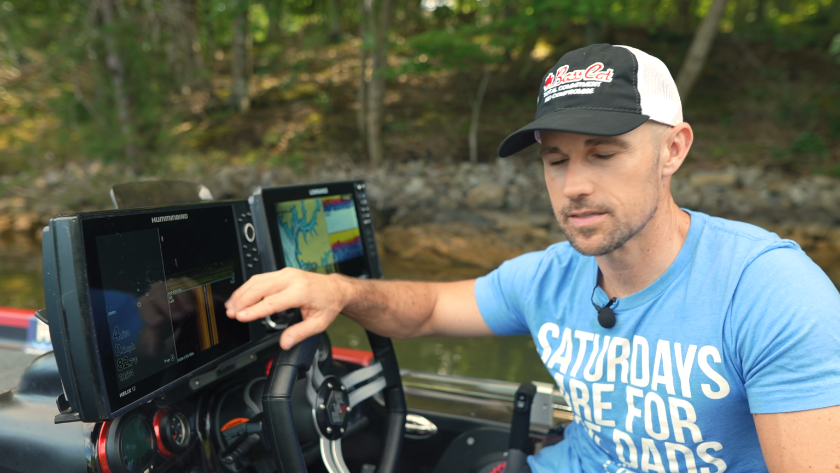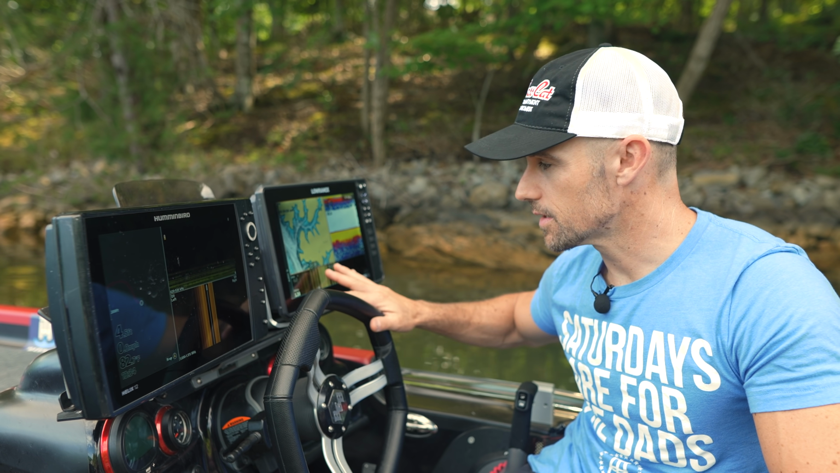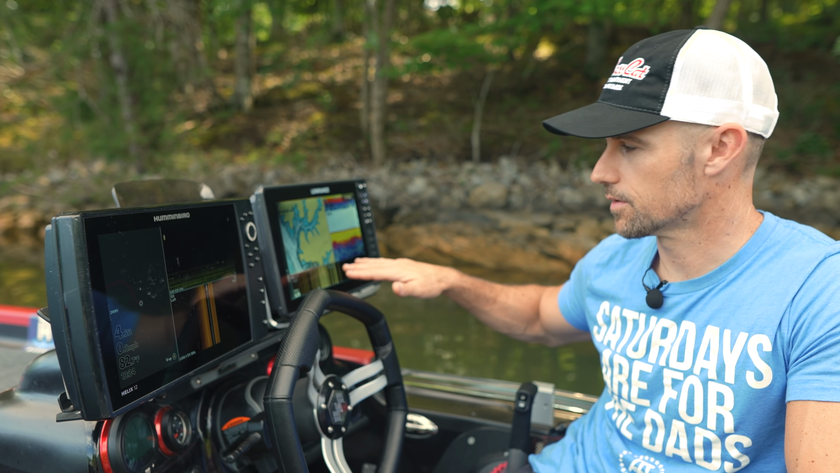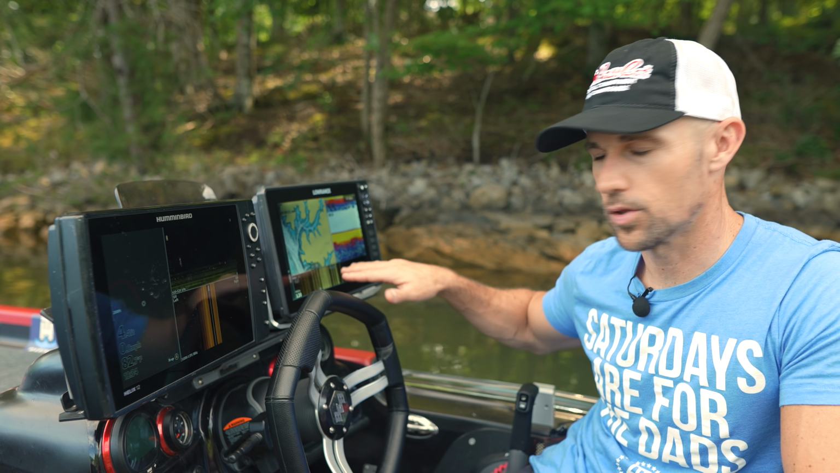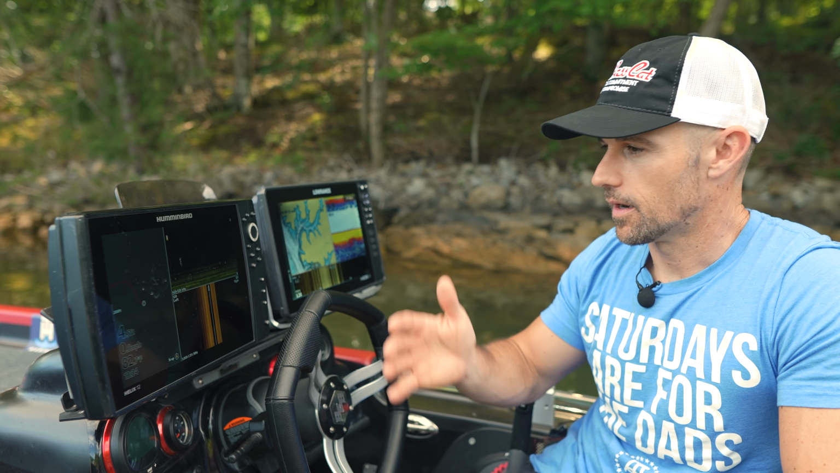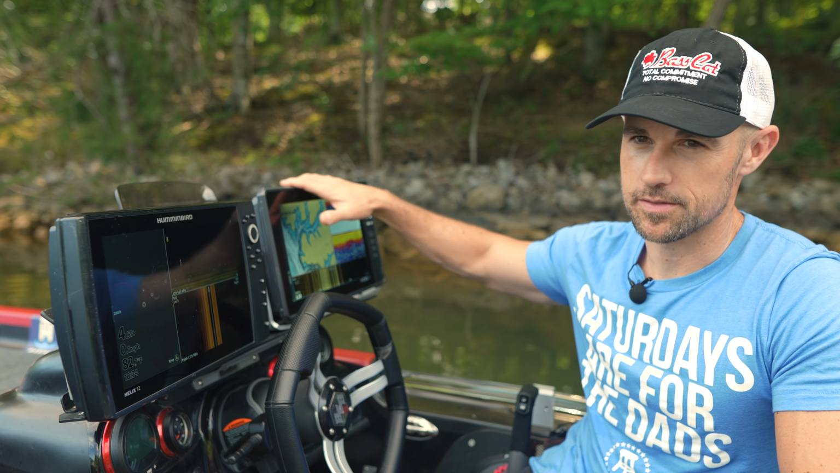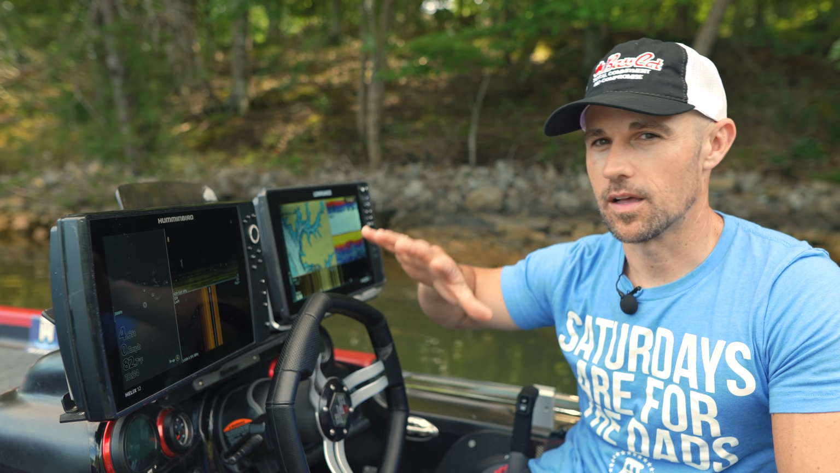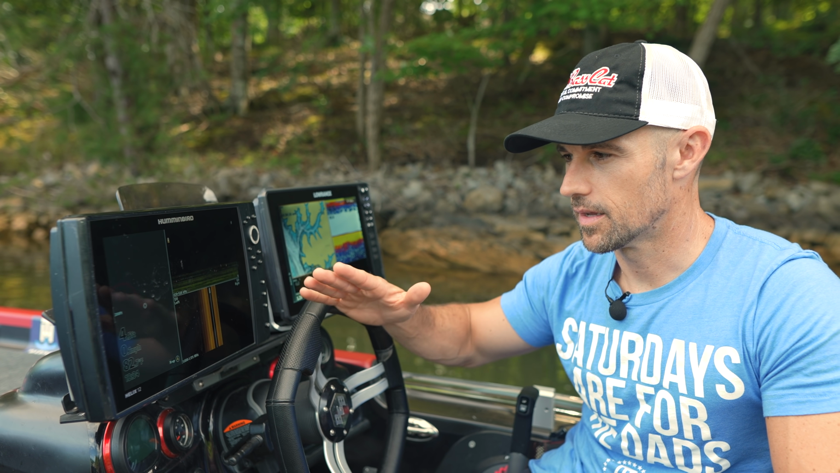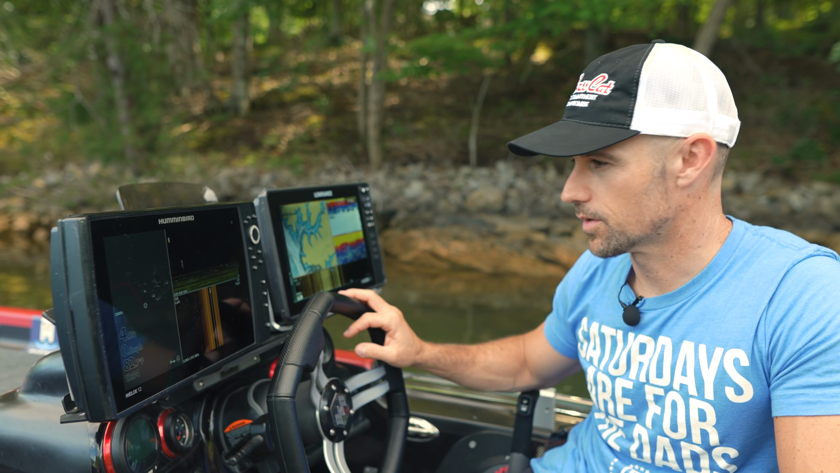There are a lot of settings on your Humminbird that you can adjust. Not as much on your Lowrance, but you don't need to. You don't need to adjust the settings on your side scan as much on the Lowrance as you do the Humminbird, for whatever reason. That's one of the only things that there are more adjustments on the Humminbird than the Lowrance. The Lowrance, by and large, has a lot more features, a lot more things you can adjust and customize the way you exactly want it. That's one of the things I love about the Lowrance.